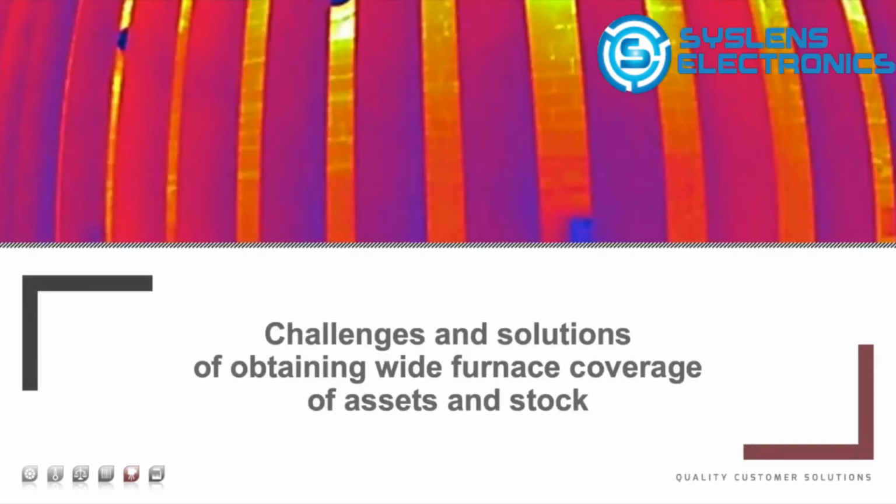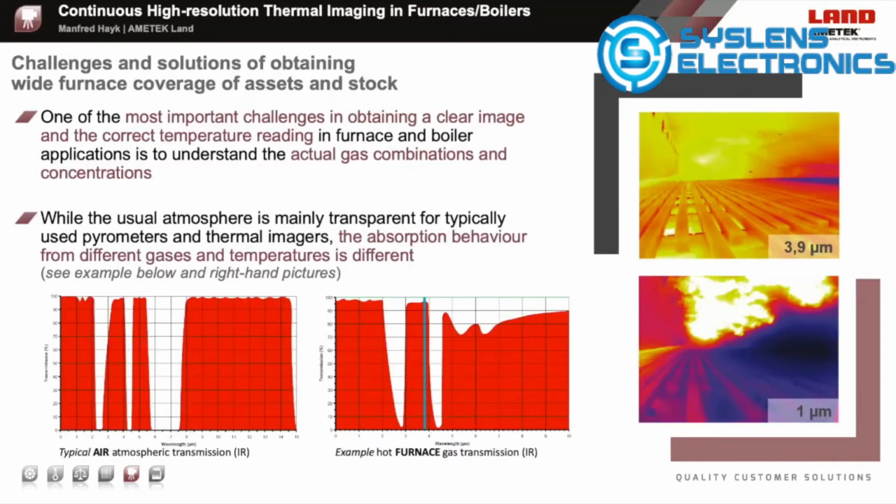What are the main challenges, and what are the solutions for obtaining wide furnace coverage of assets and stock? Most furnaces are fired with different fuels, which creates not only hot furnace atmospheres, but also atmospheres different from the ambient air we are used to. So one of the most important challenges in obtaining a clear image and the correct temperature reading in furnace and boiler applications is to understand the actual gas combinations and concentrations.